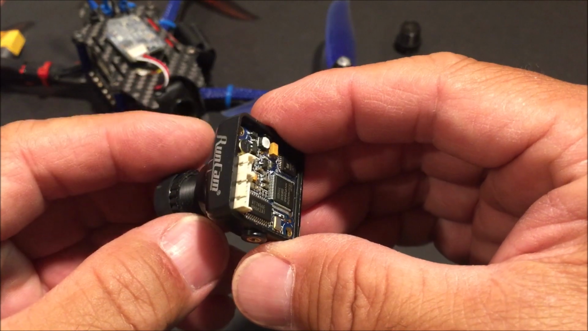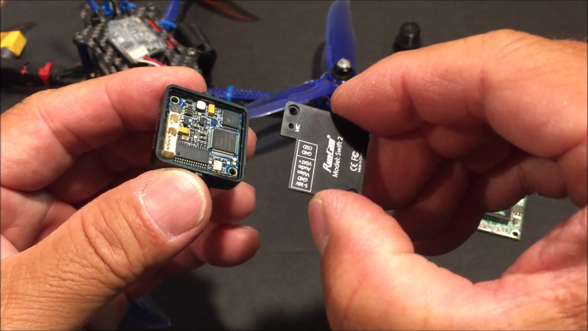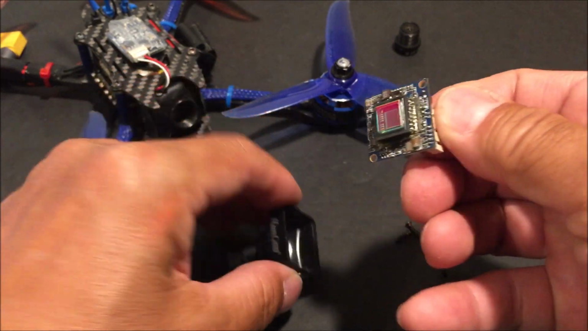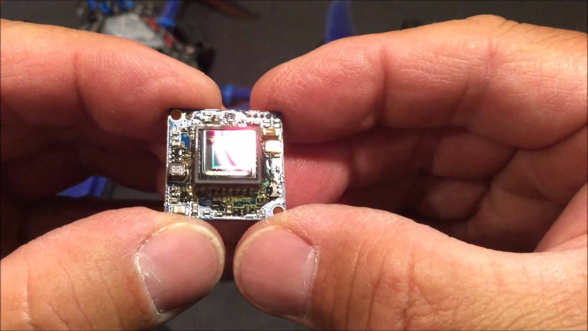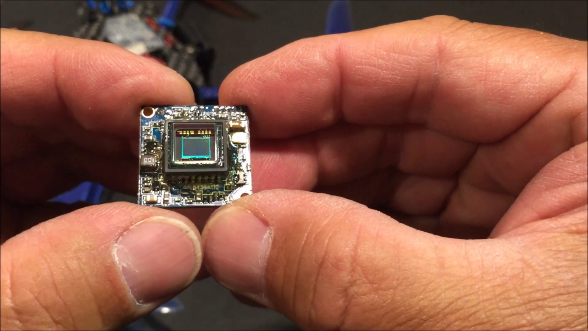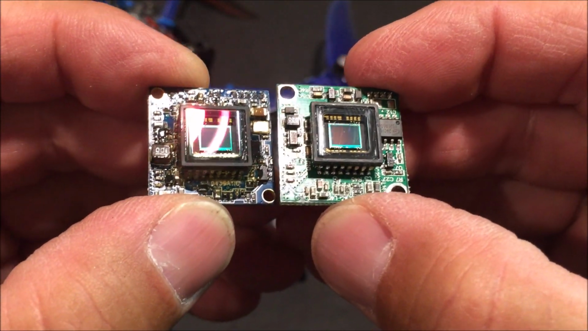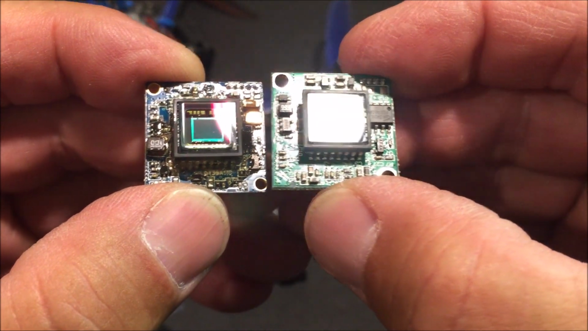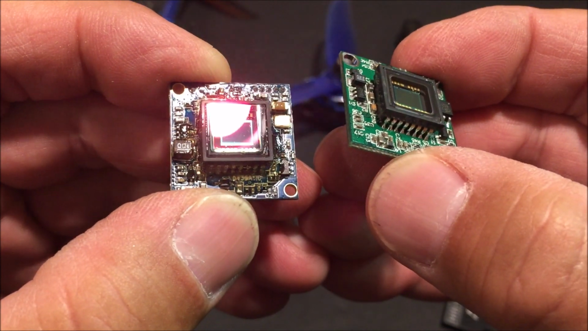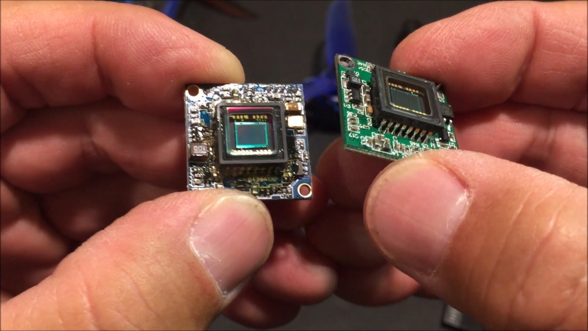Here's another camera that is very similar to the B-Fight 210's FPV camera. So just need to take off the back plate, a couple of screws holding the back plate, and the motherboard will come right off. And you see that little glass plate that is rainbow colored? Well, that is the glass plate that I removed. Now here's a motherboard that I've already removed the glass plate on, and as you can see, there's just a glass plate protecting the sensor. Whereas on this one, there is another rainbow colored glass plate on top of the glass plate that is protecting the sensor.